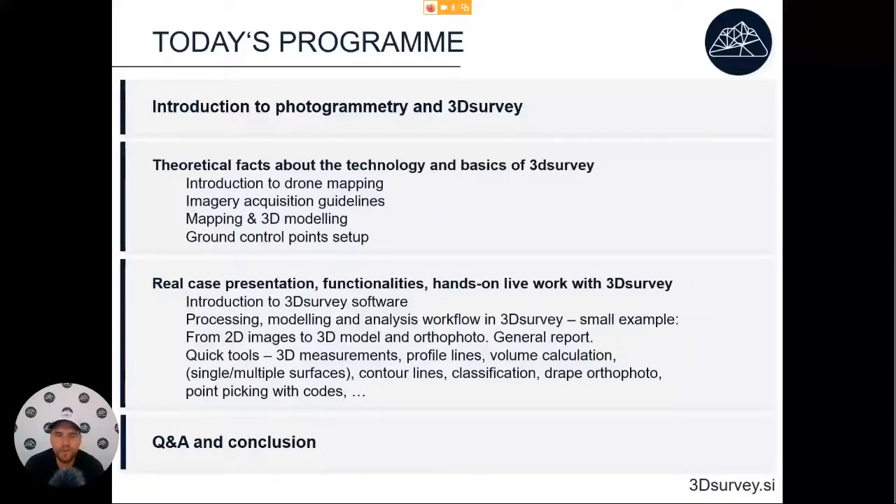We will go through a project together in 3D Survey, from importing images to processing them, and then hopefully we will have time for a few additional case studies to check everything that's possible. In the end, of course, there will be questions and answers and a conclusion.